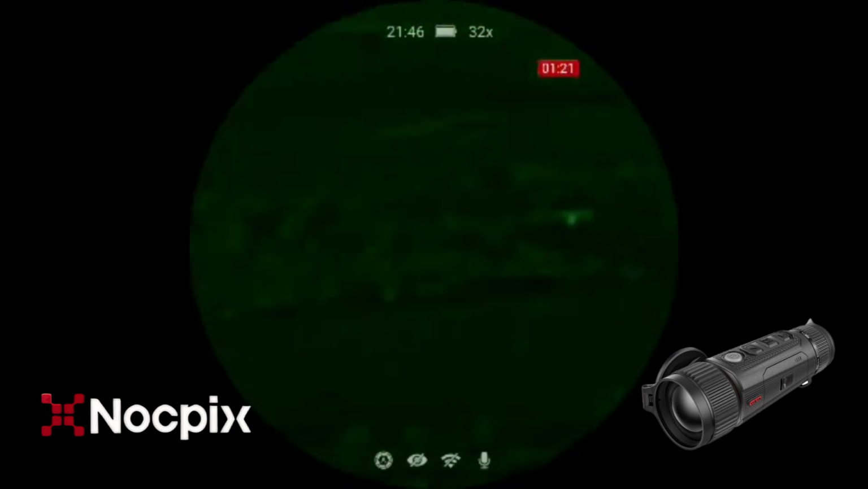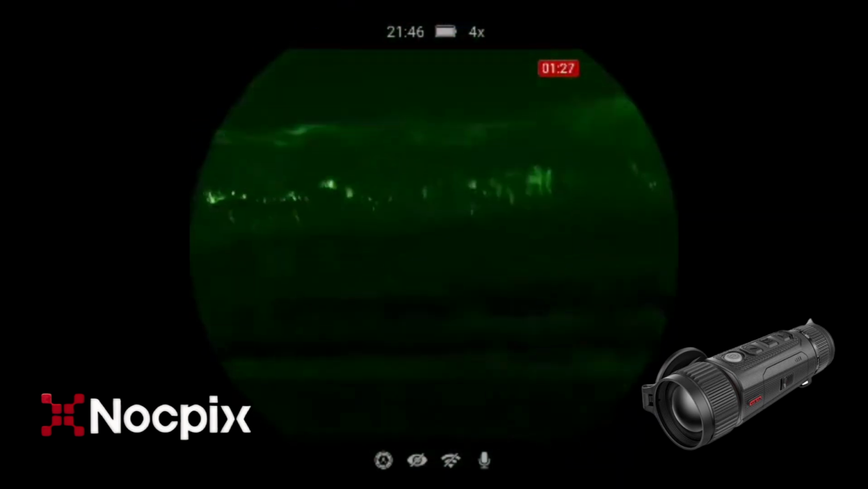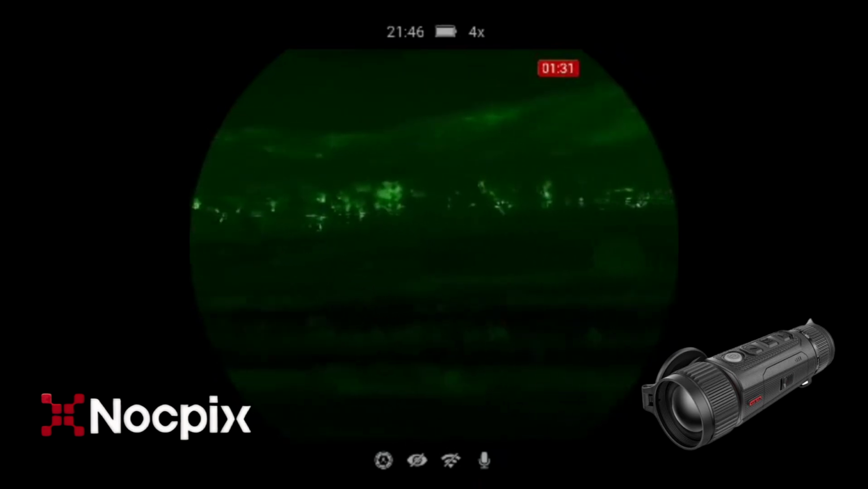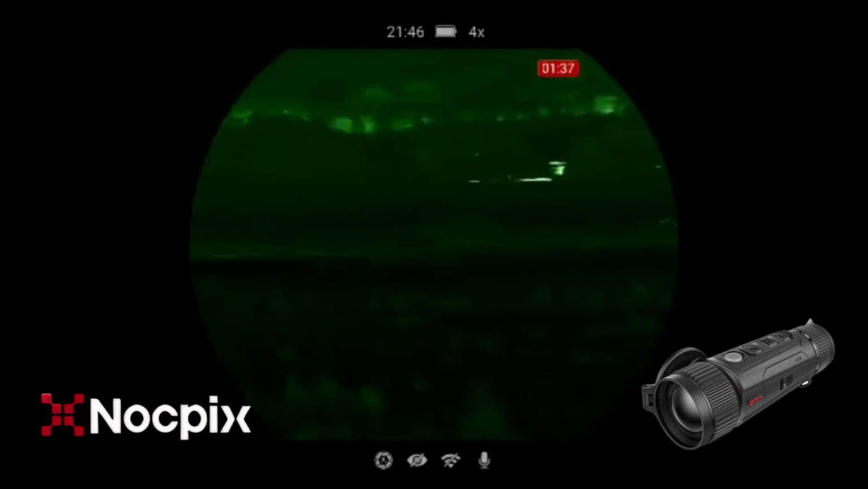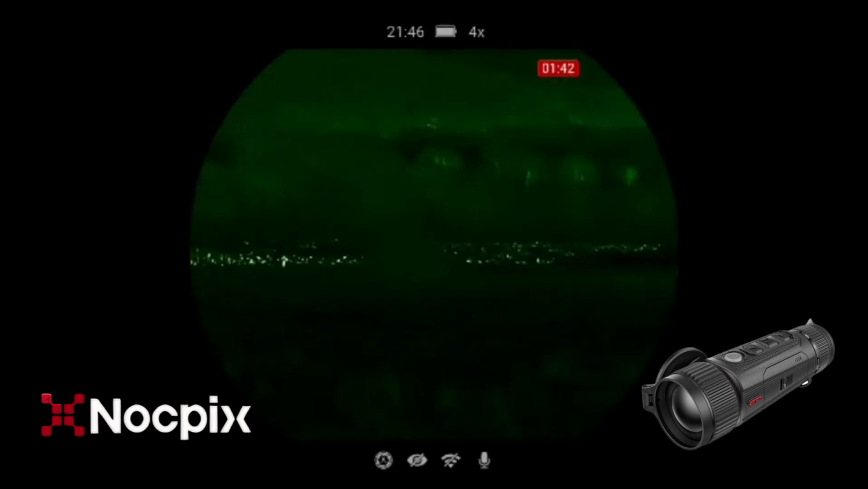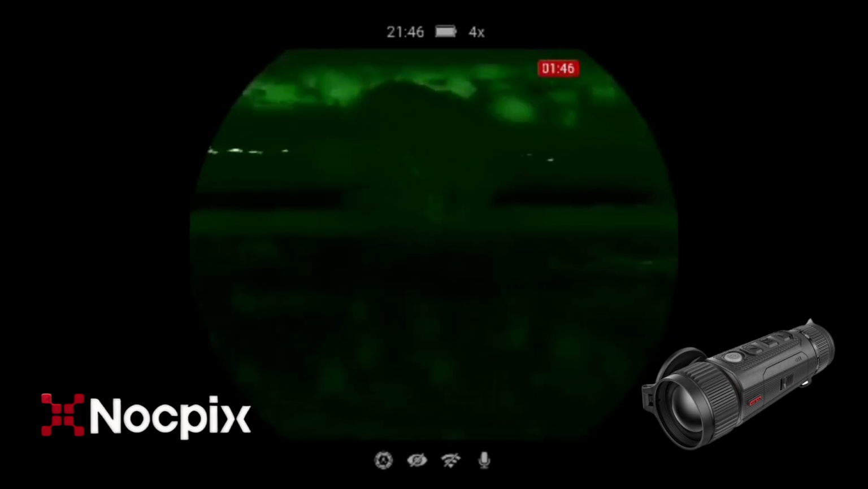The problem is if you move just a fraction, you're all over the place. Oh. And good to note with the digital zoom, if you press the camera button thinking it's going to go back a magnification, it does not. It'll take a photo. So you've got to press the zoom button again. It'll take you all the way back to base magnification.